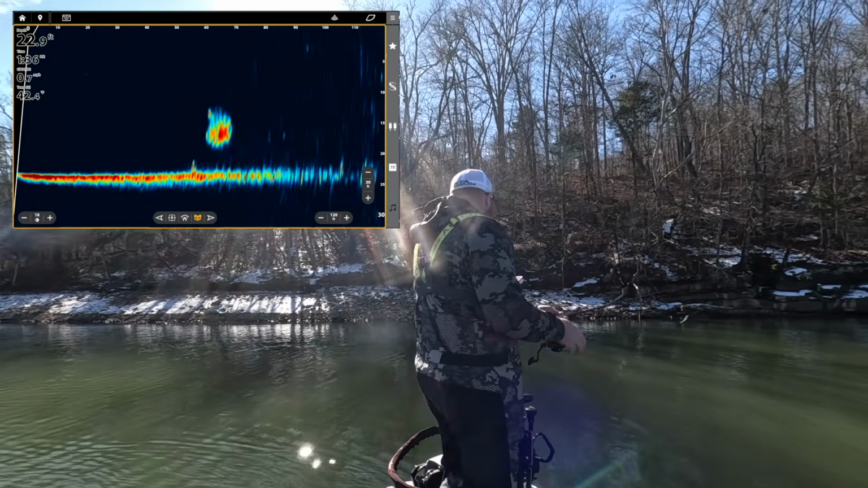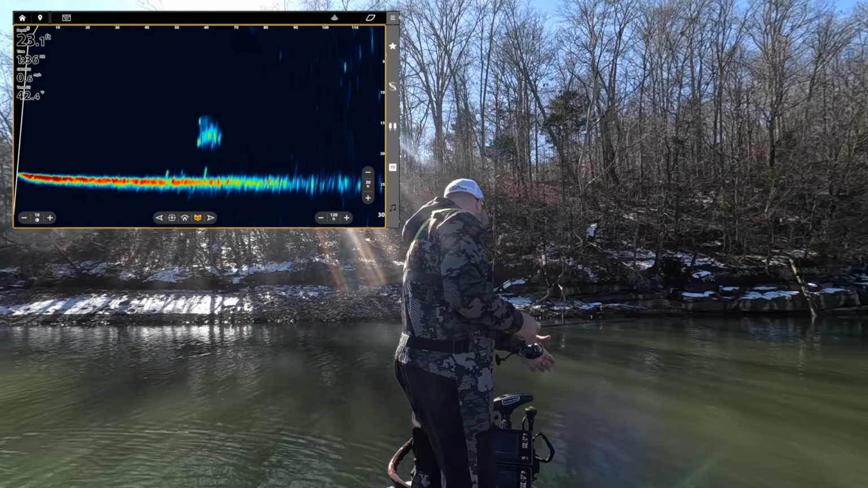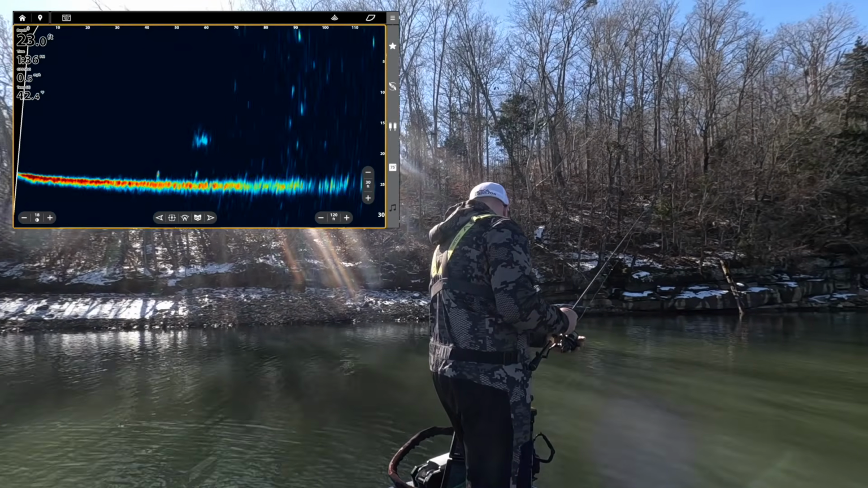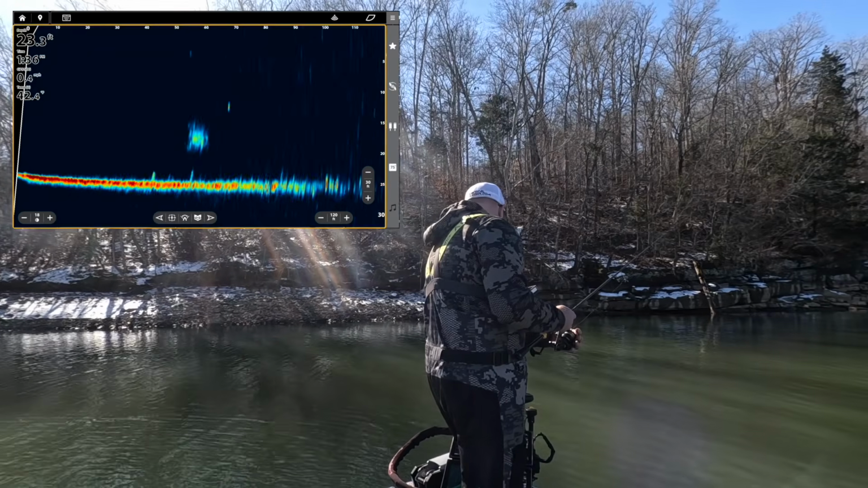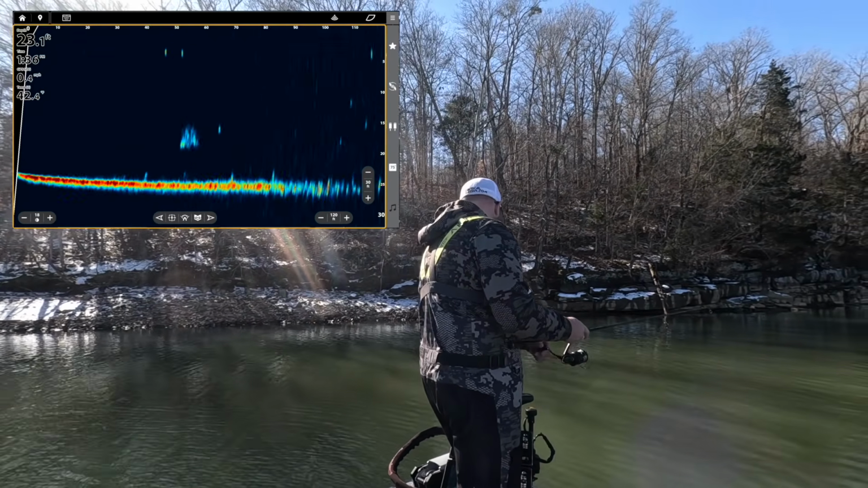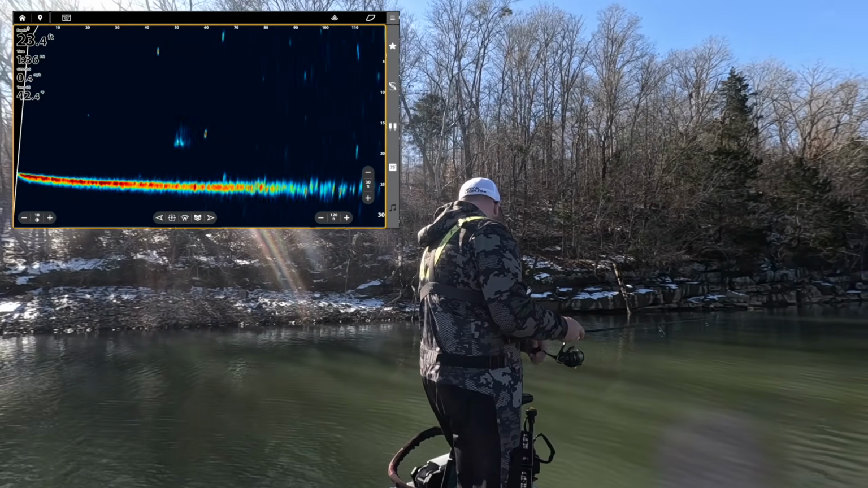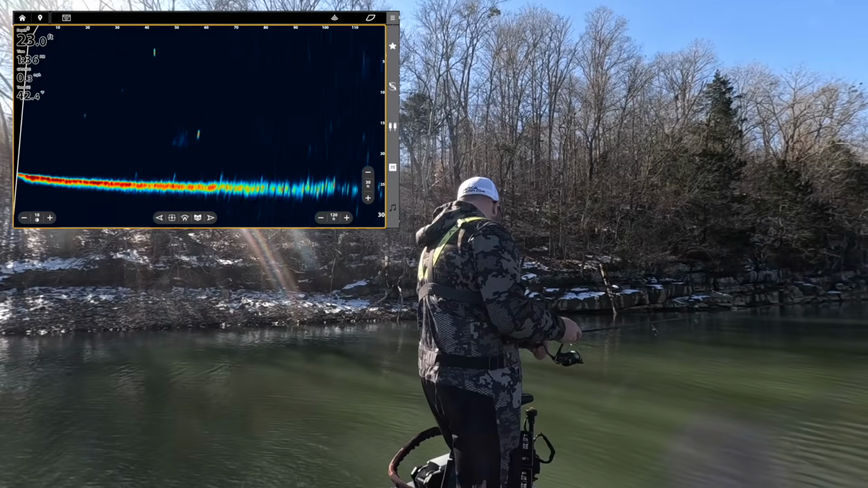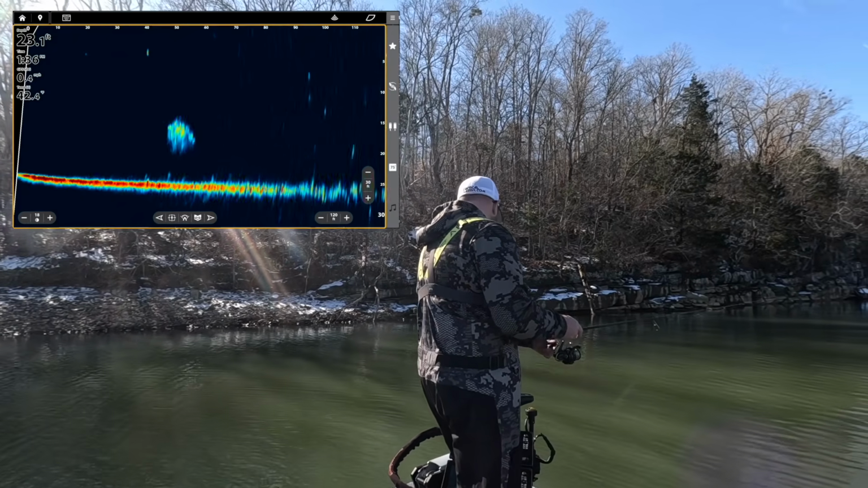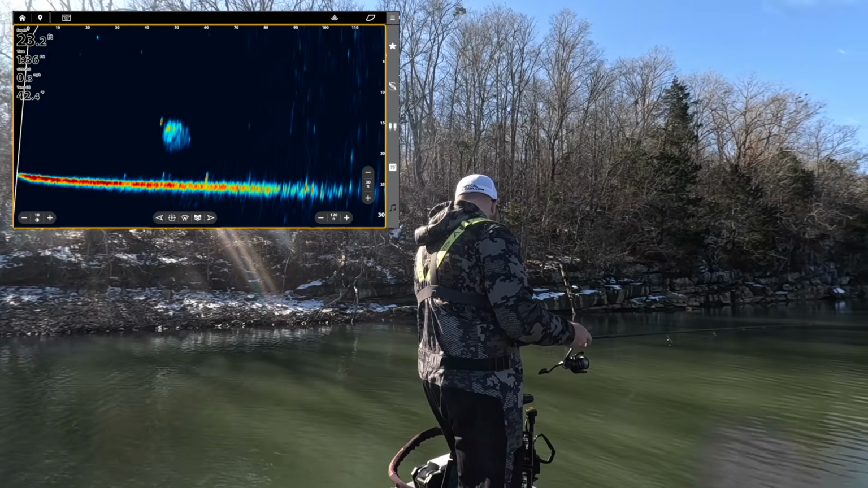Bait ball right there. Turn this, boat's still swinging. See the bait right there at 70, my bait. Just showing you guys this. I'm not trying to catch these yellow bass or shad. This actually looks like shad.